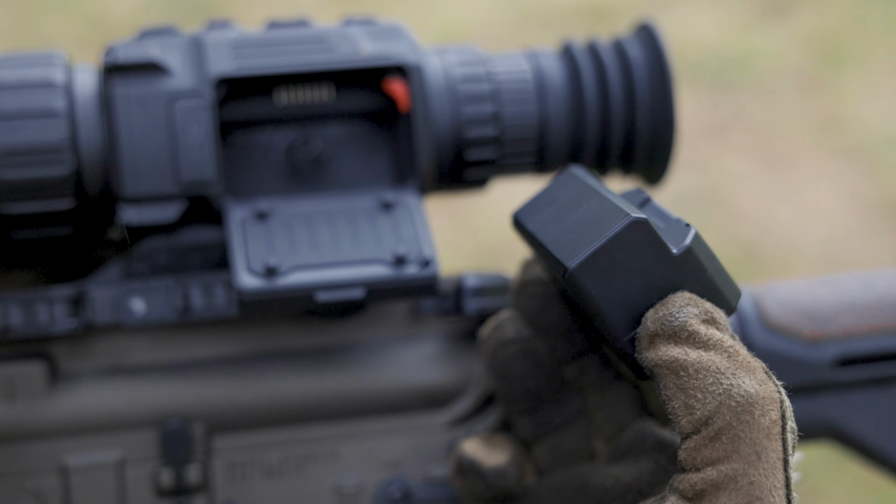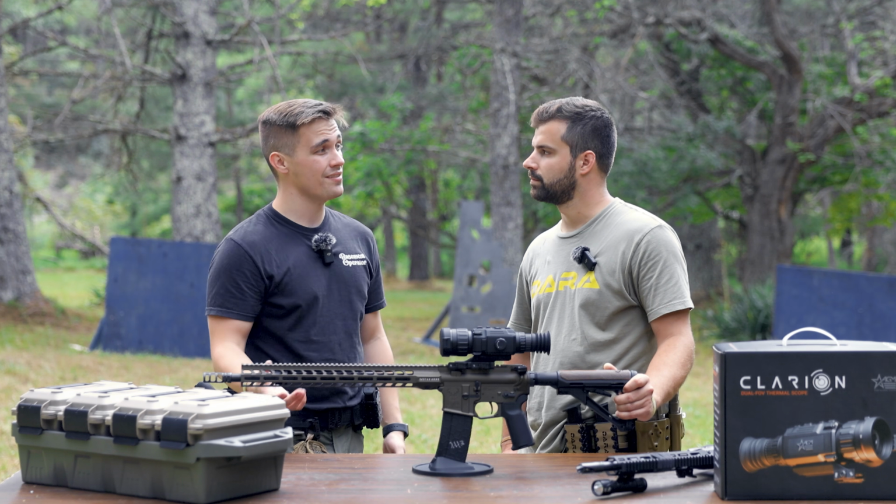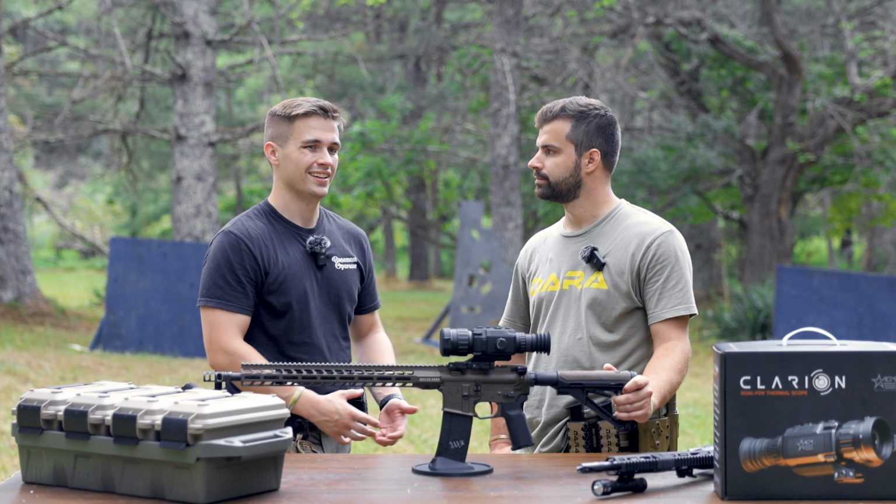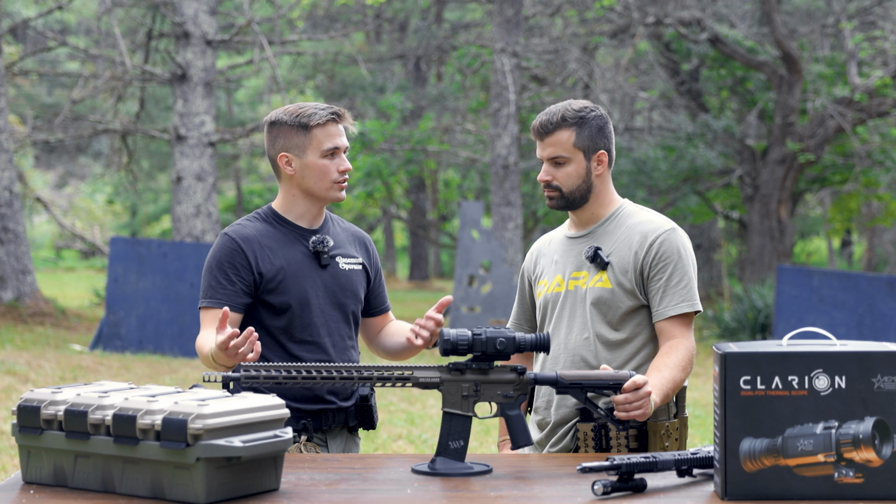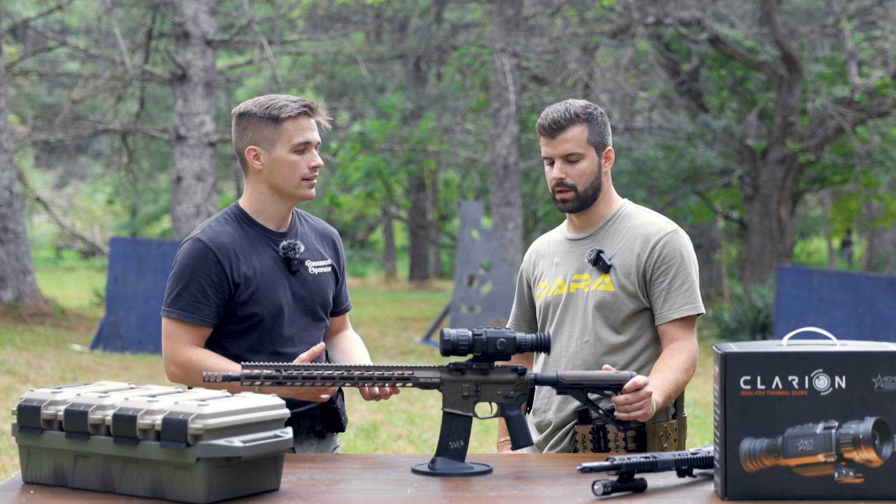So essentially, you charge these things up, you don't have to worry about swapping out, but you have an extra one just in case you start to get low on your hunt. If your hunt's going for like 8, 9 hours and you're starting to get low on battery, it already comes with 2 of them. So you have nothing to worry about. No, just gotta keep them charged.